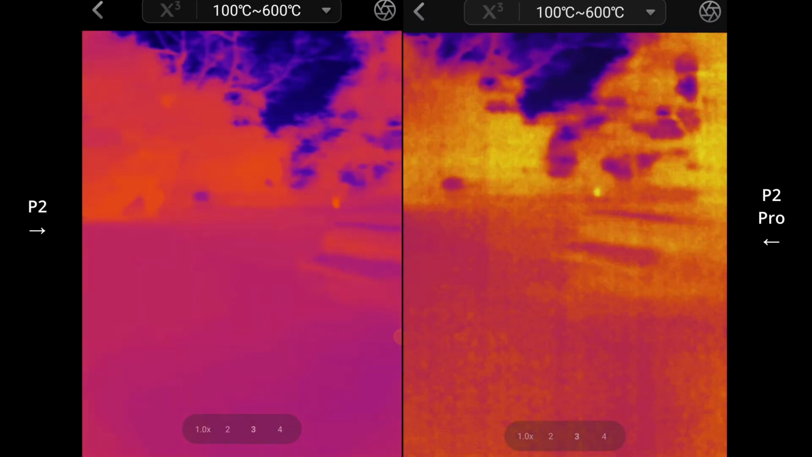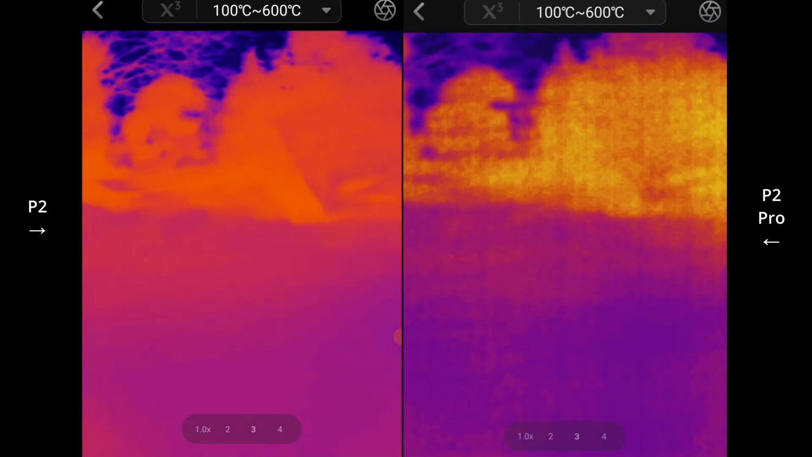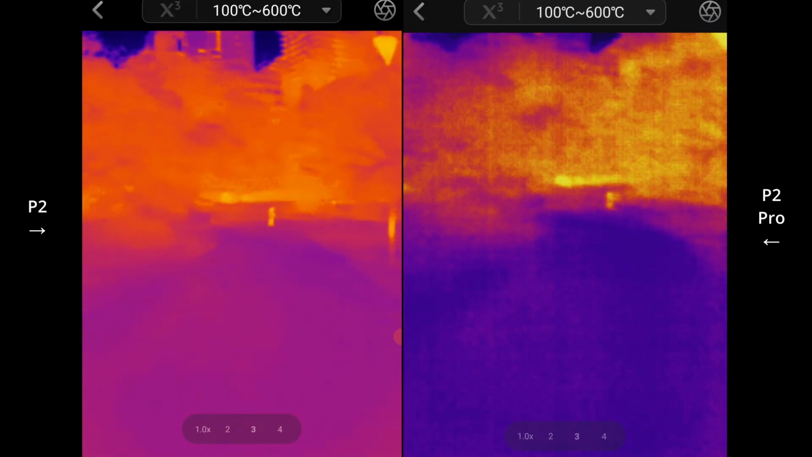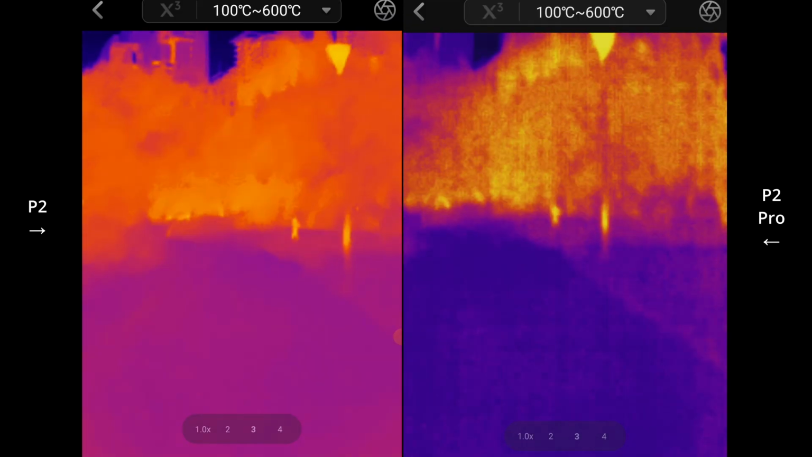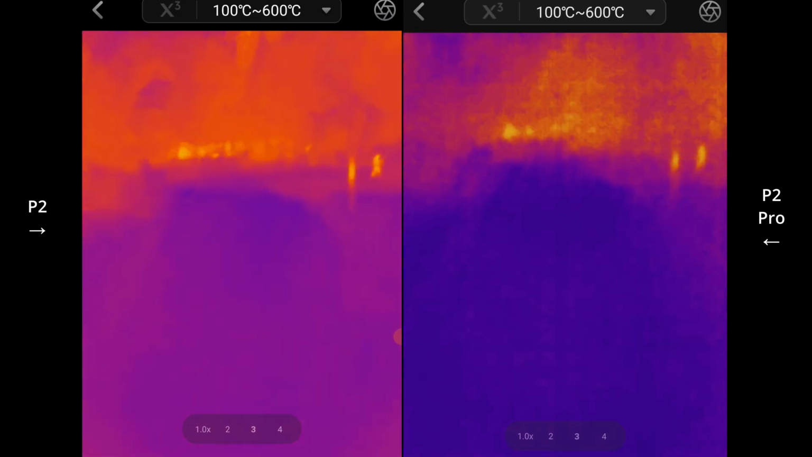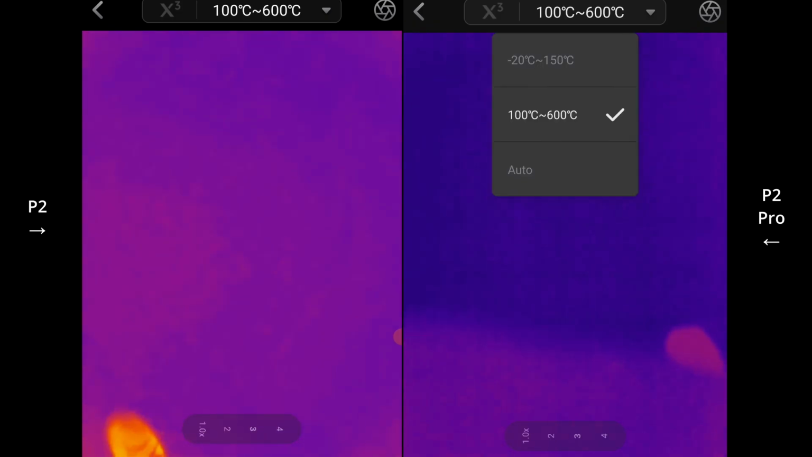Yeah. Not all too different, but it's a bit more grainy, I guess, on the P2 Pro for some reason. Yeah, a little bit grainy for some reason.